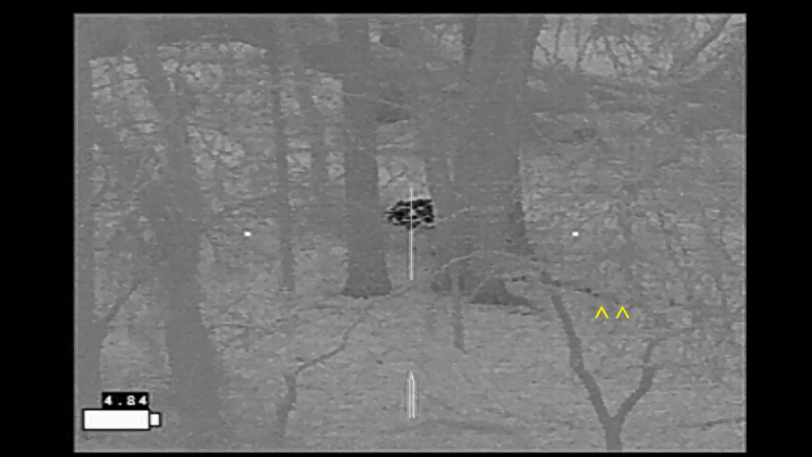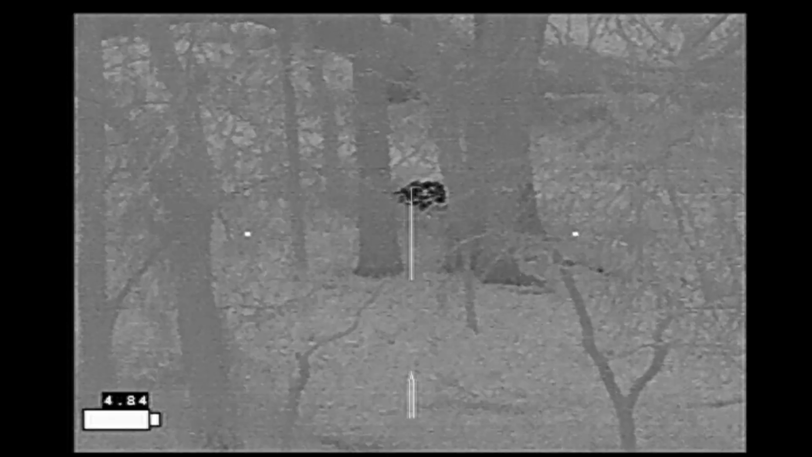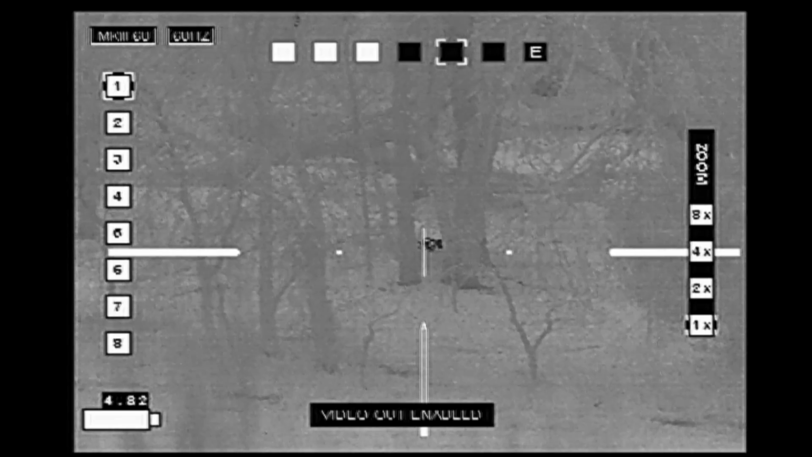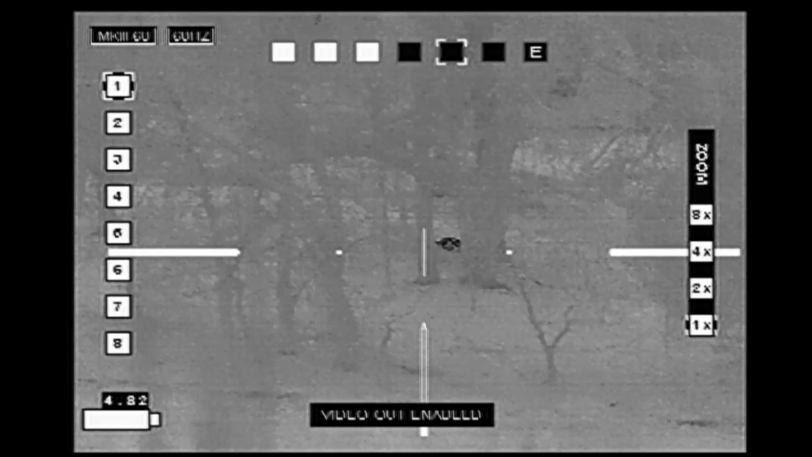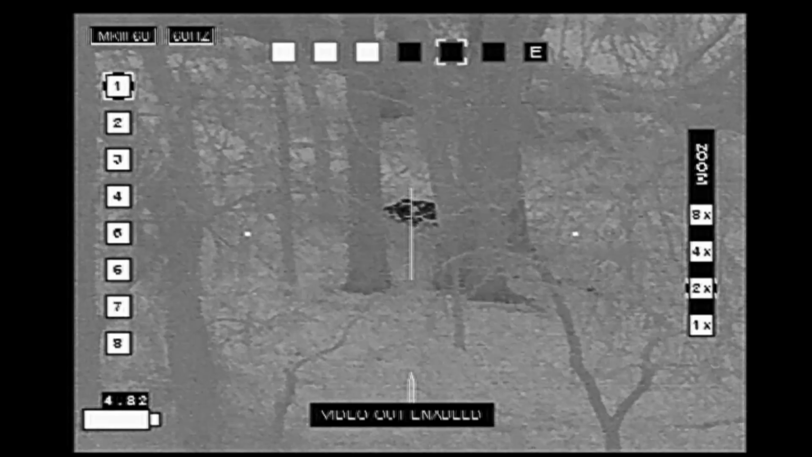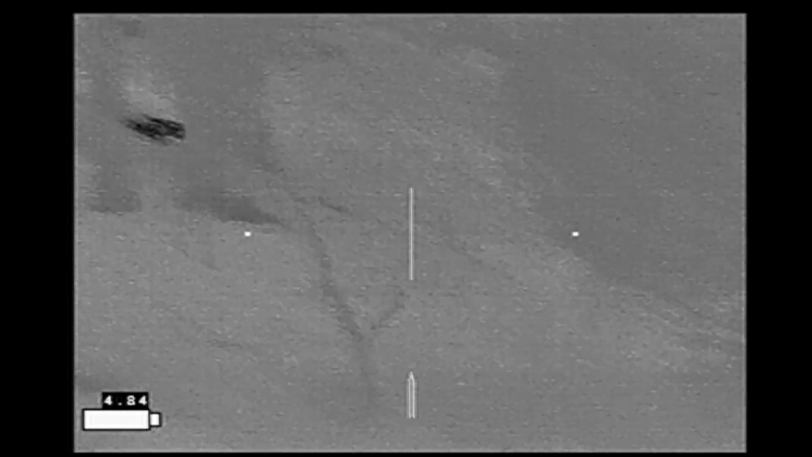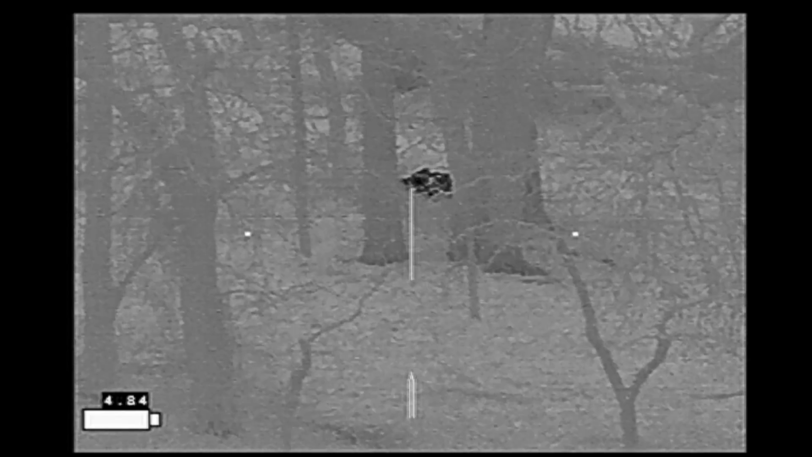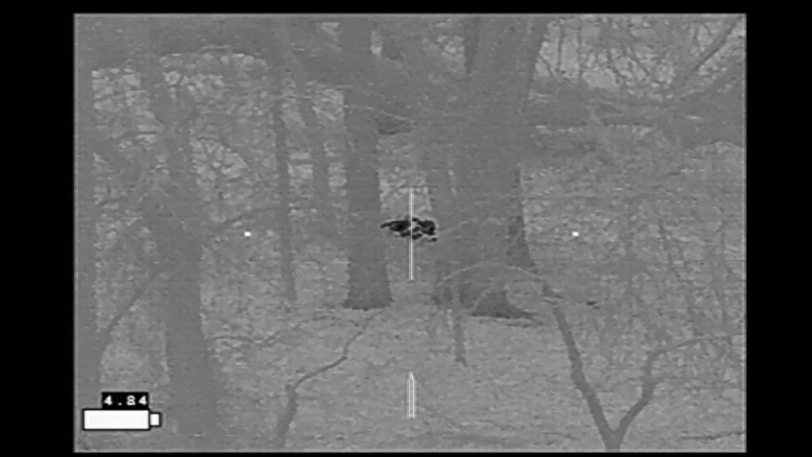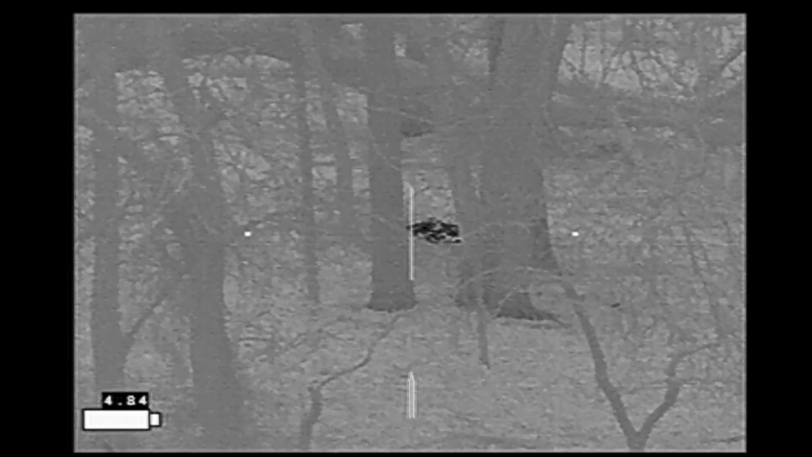Now I want you to notice the blood trail down to the lower right of the image. It's going to slowly fade. The reason that I'm pointing this out is that in a previous video I talked about the futility of using thermal imaging to follow blood trails, noting that the blood tends to cool off far too quickly, and people had pointed out that the blood cooling on the side of a Chevy Suburban was not a good representative sample of what the blood would do on the ground. So we're watching the blood here as it slowly disappears from view in just a short period of time.